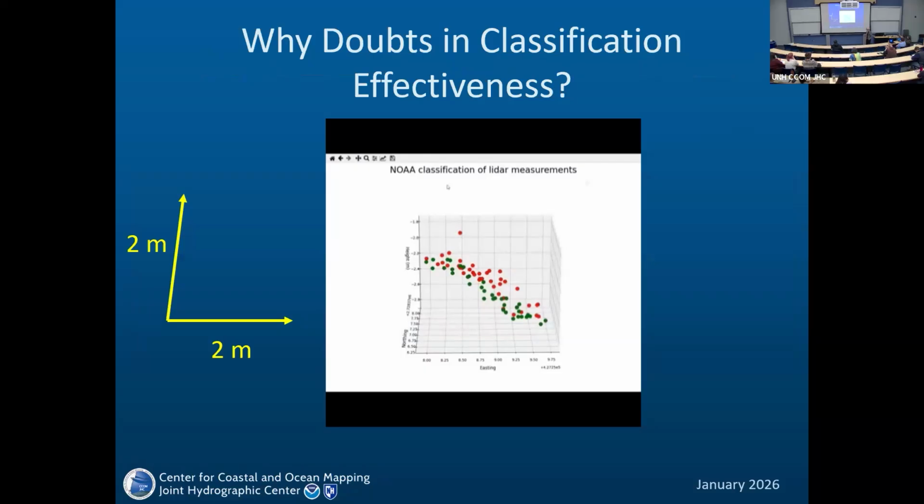This shows an almost randomly taken 2 by 2 meters area where green dots are classified as bathymetry and red dots are classified as non-bathymetry. I can imagine that this is an outlier. But what about the rest?